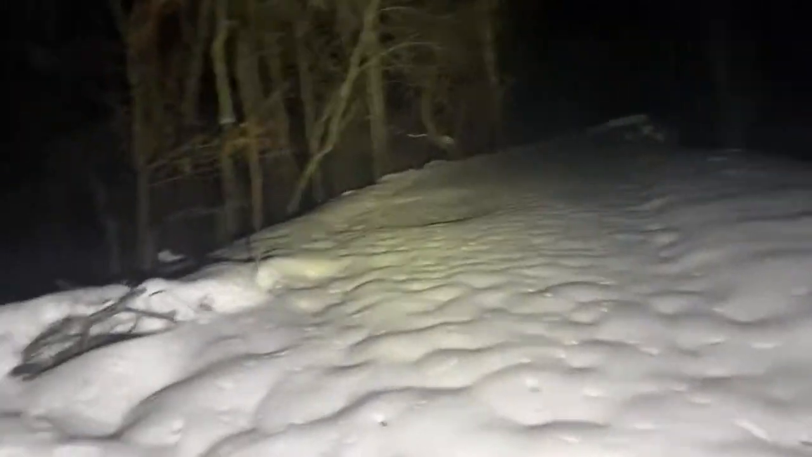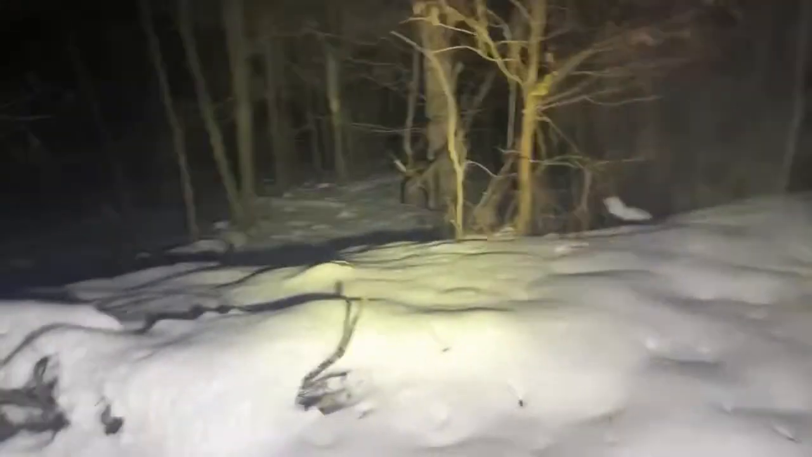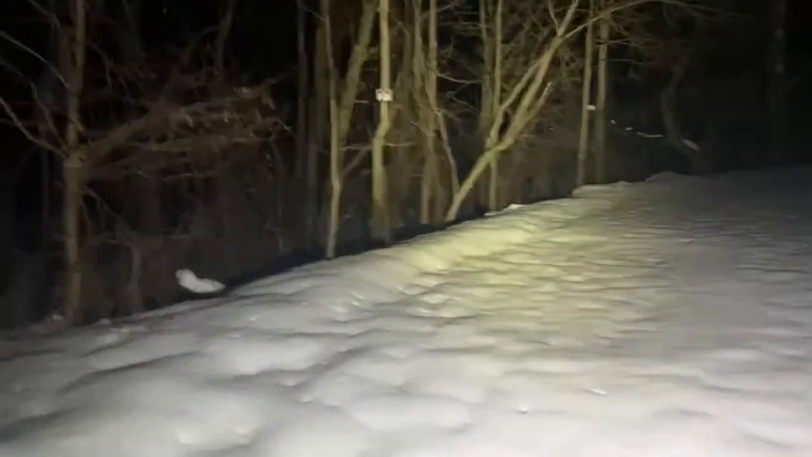So when I get onto the bridge, I always try to take a look around on the bridge. Something really, I won't say creepy, but odd that I've seen. We just went through a blizzard. We had snow down into the teens, high winds, feet of snow.